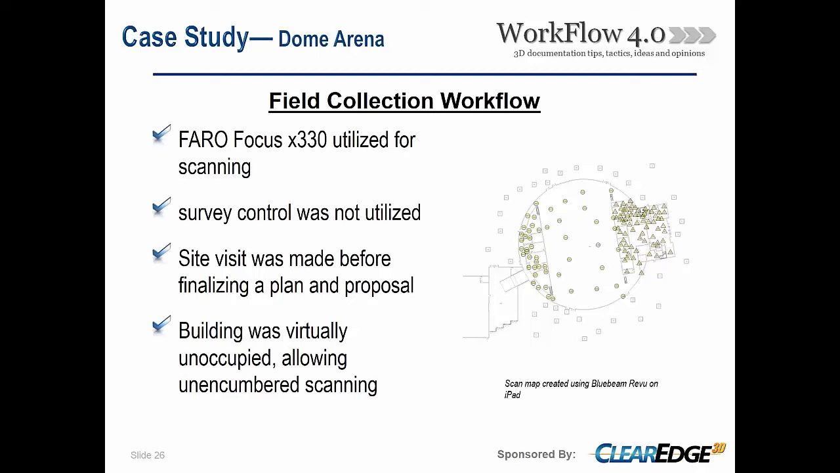Site visit was made before the finalized plan and the proposal. If at all possible, we always recommend that that happens. It's certainly not always possible, but once you get on site, you can really look at it and get a real feel for what's going on in the building and really narrow down, and not necessarily get the right price, but be able to ask the right questions. So if at all possible, get out in the field and try not to just jump on the bandwagon and give someone a price right away.